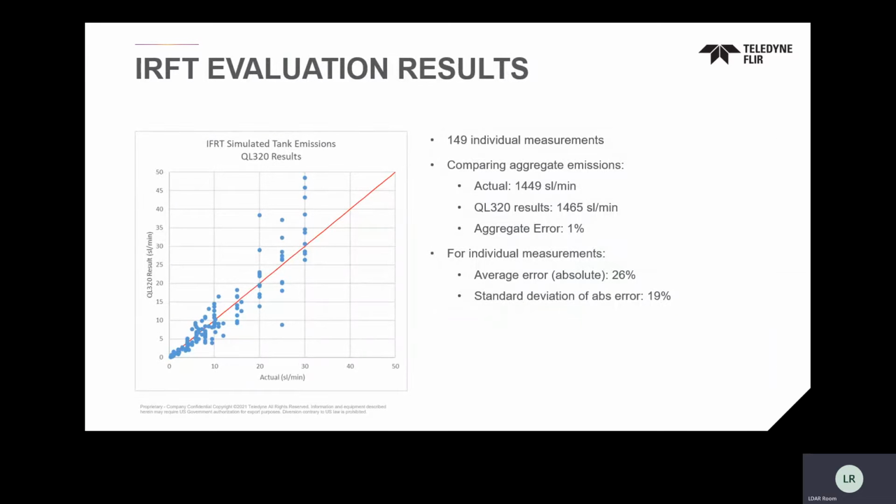Looking at the evaluation results, I wasn't a part of this, but one of the key errors is the aggregate error over all of the testing in full, with an aggregate error of 1%. Now, if you think about that, that is astronomical in any type of quantification tool.